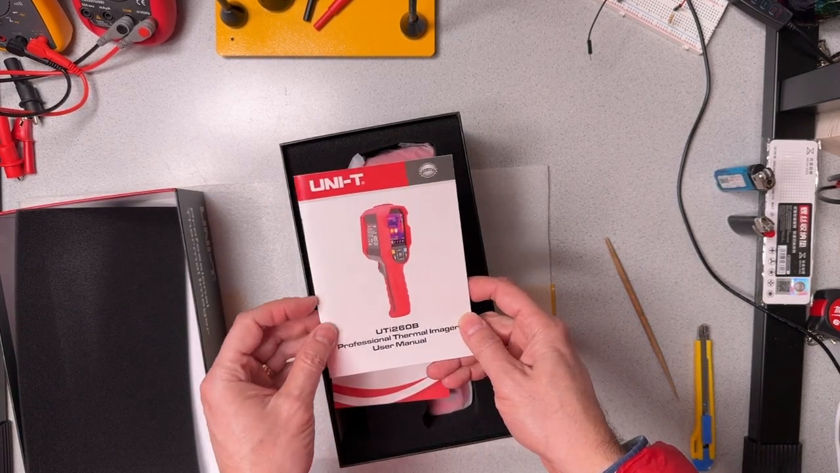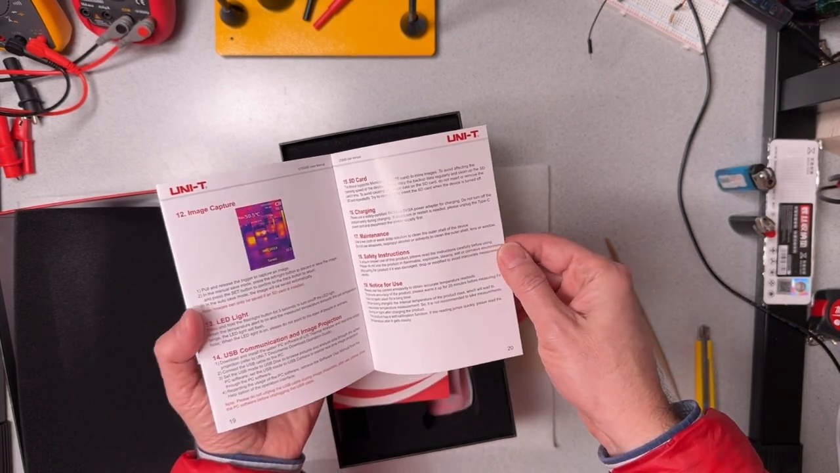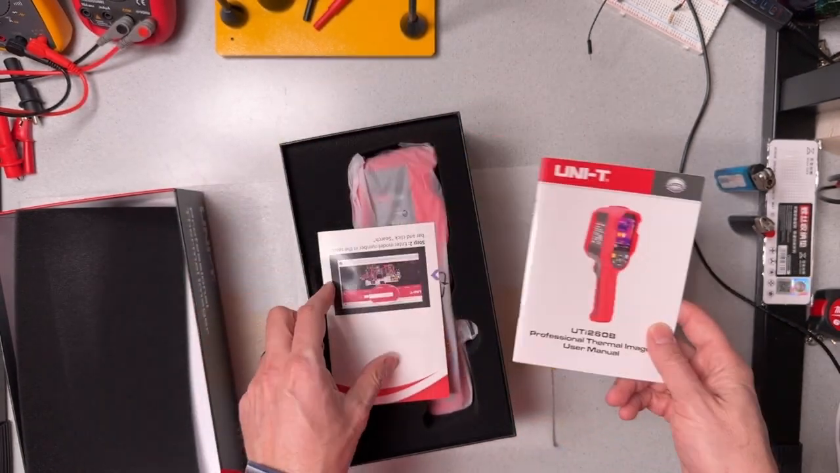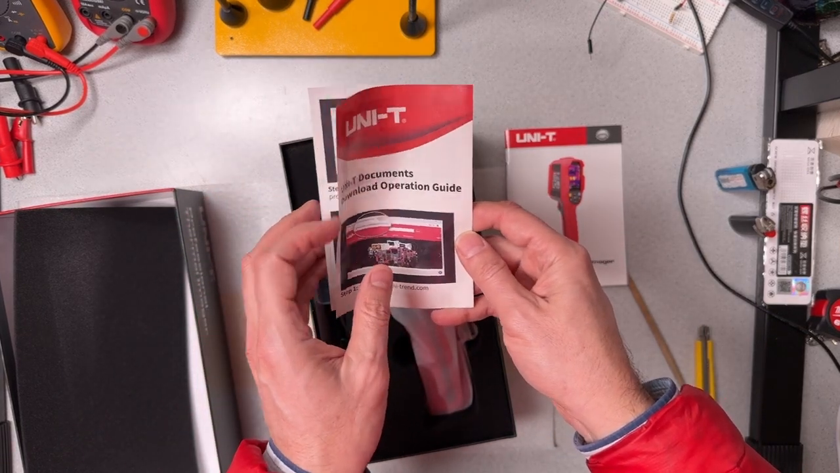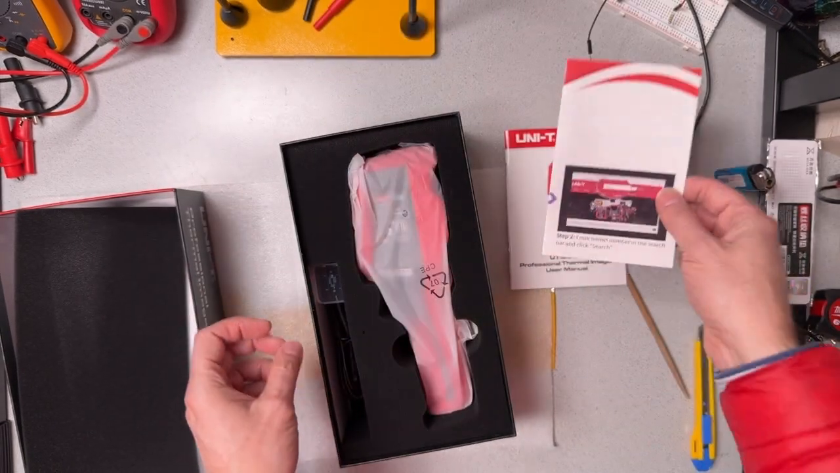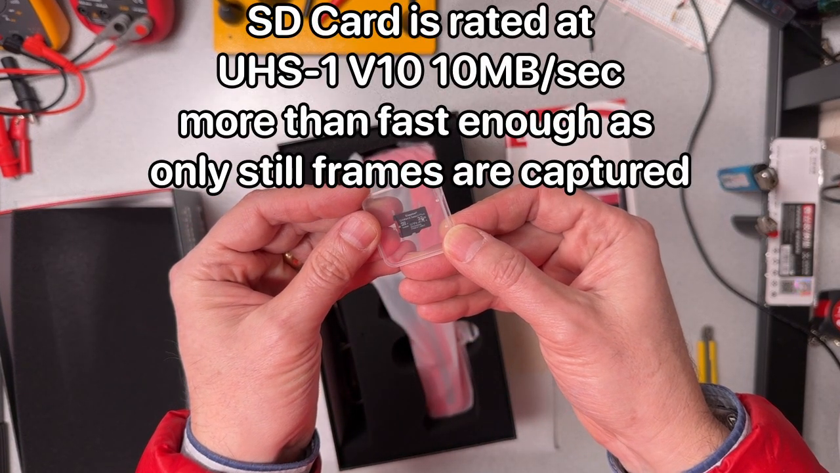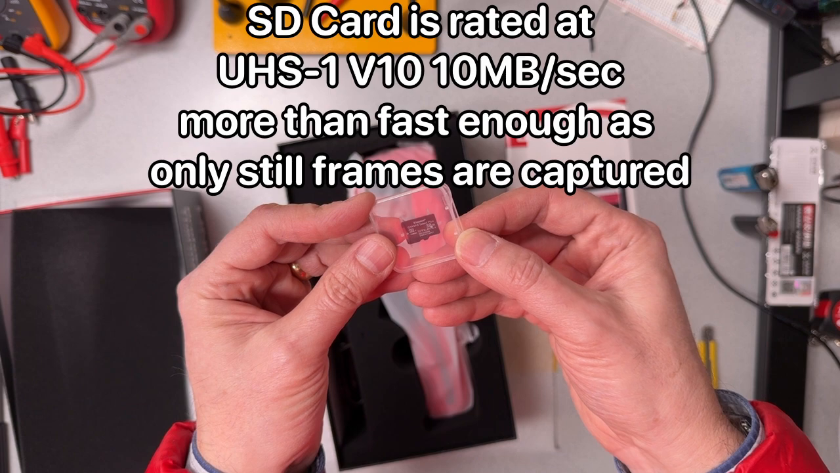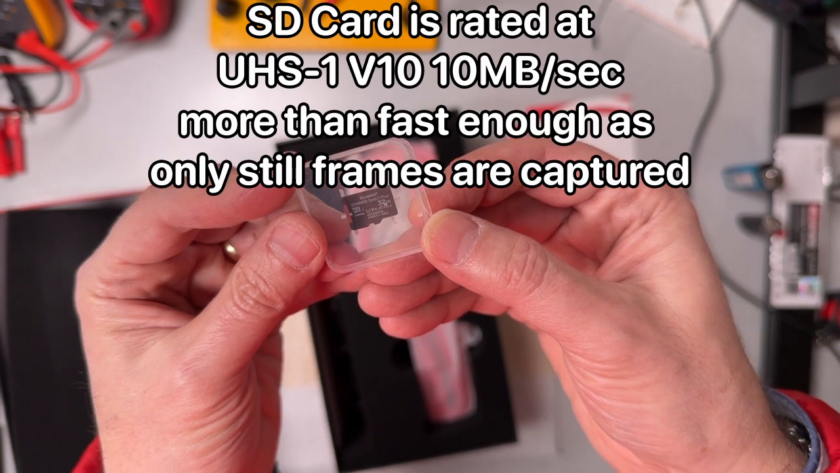So we've got an instruction manual, and the instruction manual is all in English. So 20 pages, fully English instruction manual. That's nice. Guide here for downloading documents from the Uni-T website. That will be handy. It comes here with a little SD card. So that's a 32 gig SD card. And I can't make out the class there exactly. I'll put that in the video overlay. I'll probably need a magnifying glass to read that.